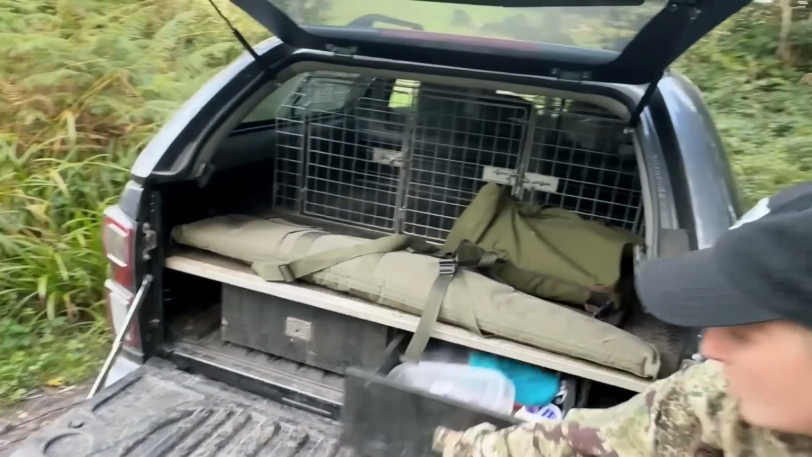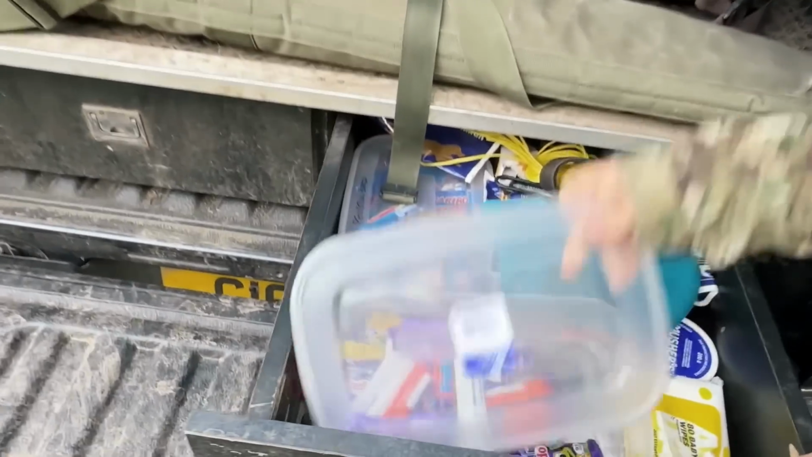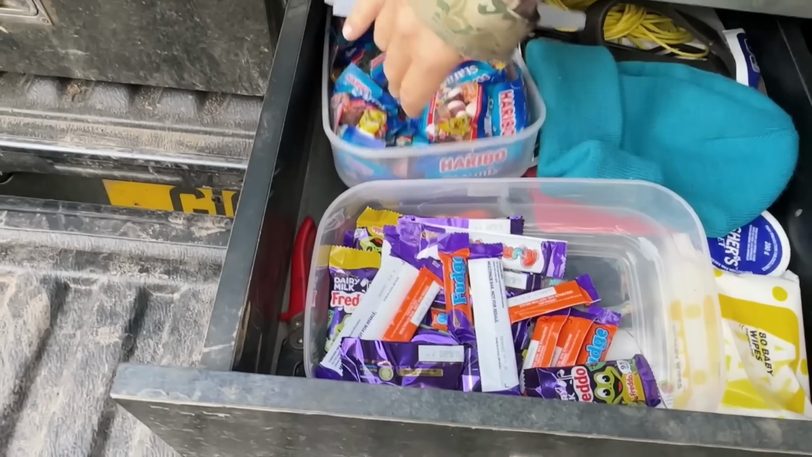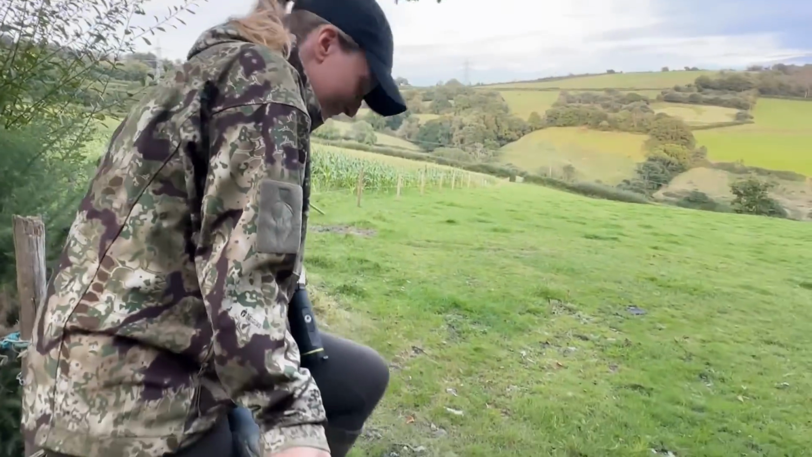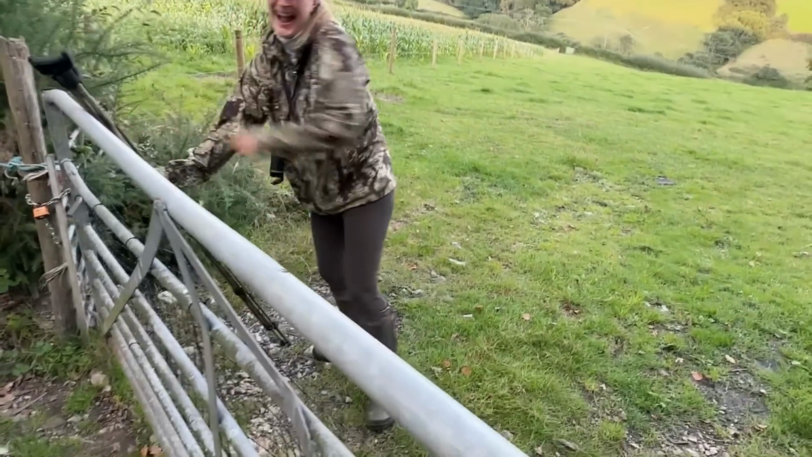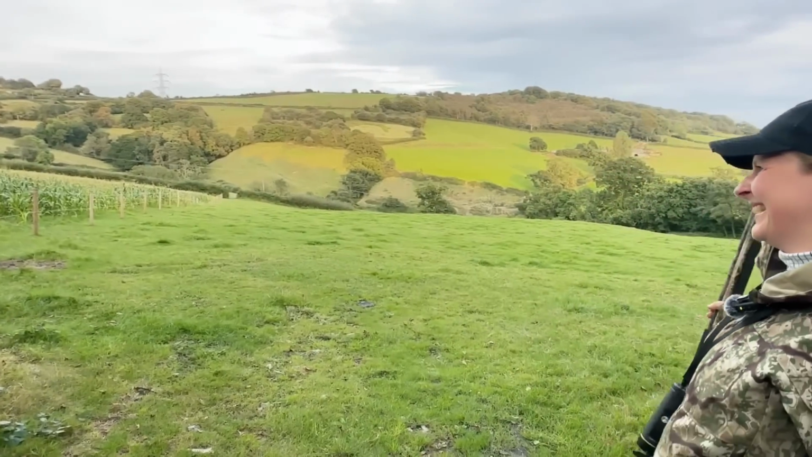Look, most people store guns and ammunition in these drawers. Celine's just got a ton of sweets. Going with a Freddo.